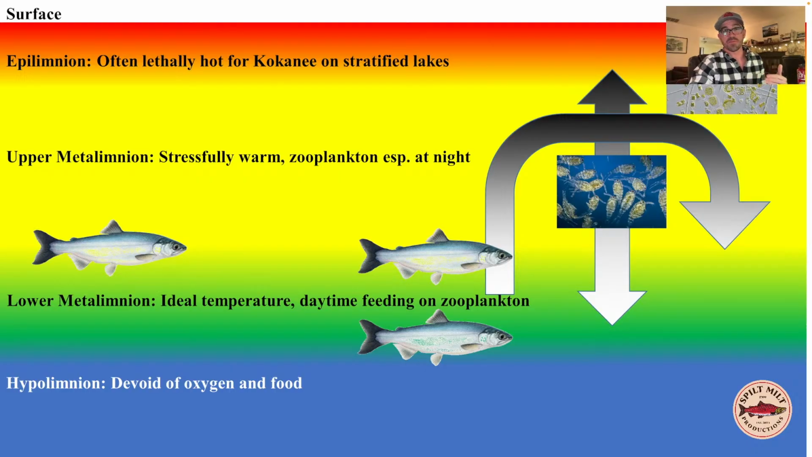I've been out many mornings where it is 62, 61 degrees Fahrenheit at 15, 20 feet, and I will still catch kokanee there at that water temperature. That is high stress temperatures, but they're just moving up temporarily to feed on zooplankton, and then they're retreating back down into these cooler optimal temperatures in the lower metalimnion, and they're just using this as a refuge and then making forays up into that warmer water. As the day goes on, they tend to hold deeper and deeper and get into that ideal water temperature as the day progresses, and the water temperature gets hotter and hotter.